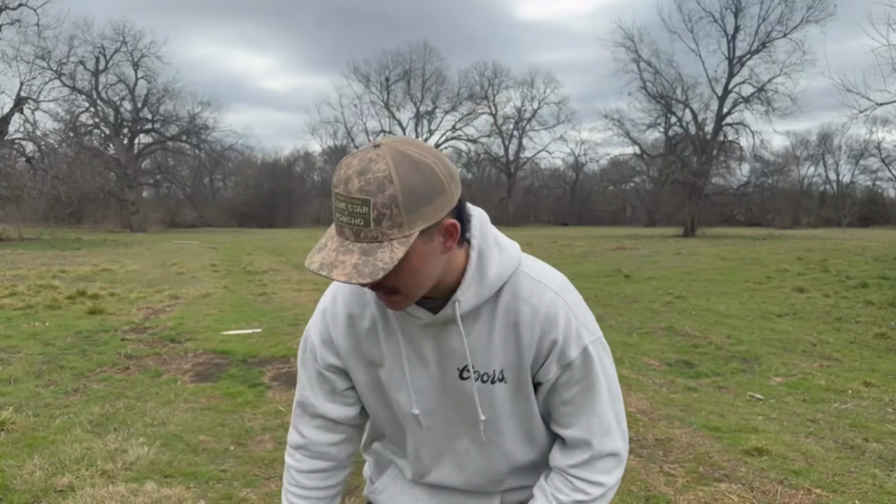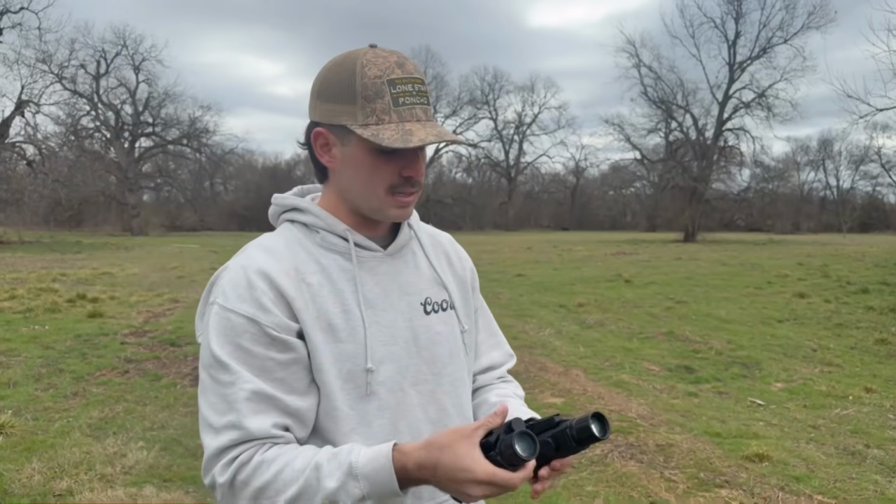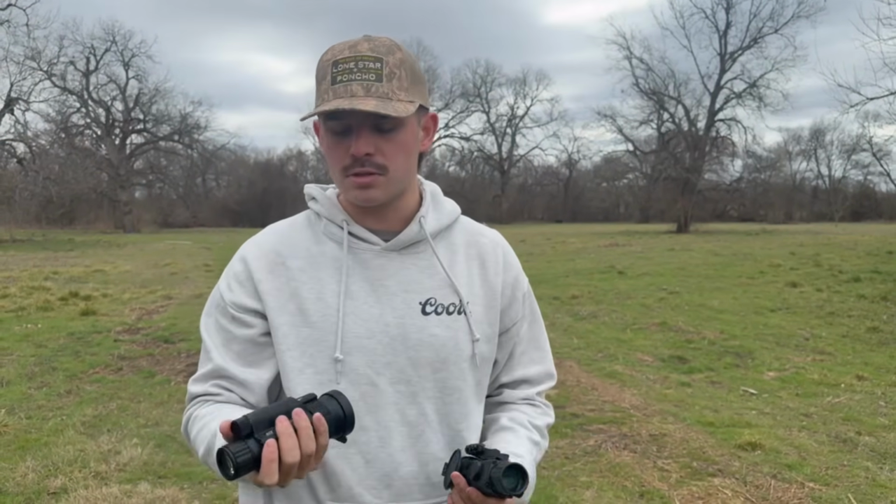I would probably like to use this one a little bit more with the handheld, just because it is, I don't know, maybe an inch shorter. So it's a little bit smaller, fits in your hand a little bit better. You can scan around with that bad boy and use it as that as well.